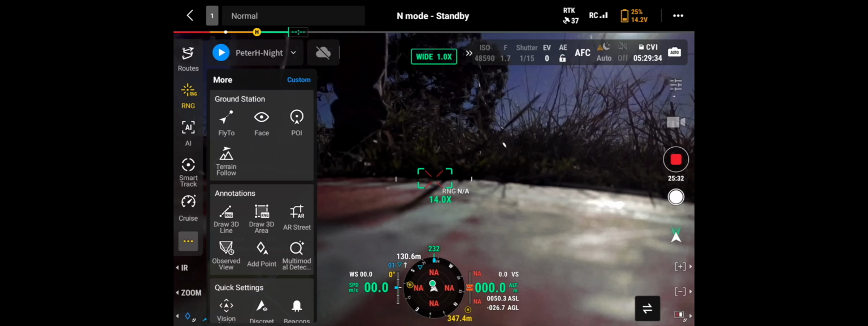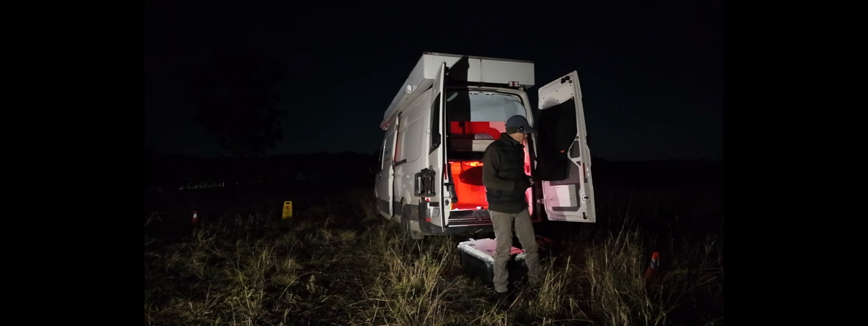Alright, time check. Time is 20 past 5. Alright, it's about 5:30 in the morning. Yep, 5:30 in the morning now. A bit chilly, thumbs are cold, but all good.